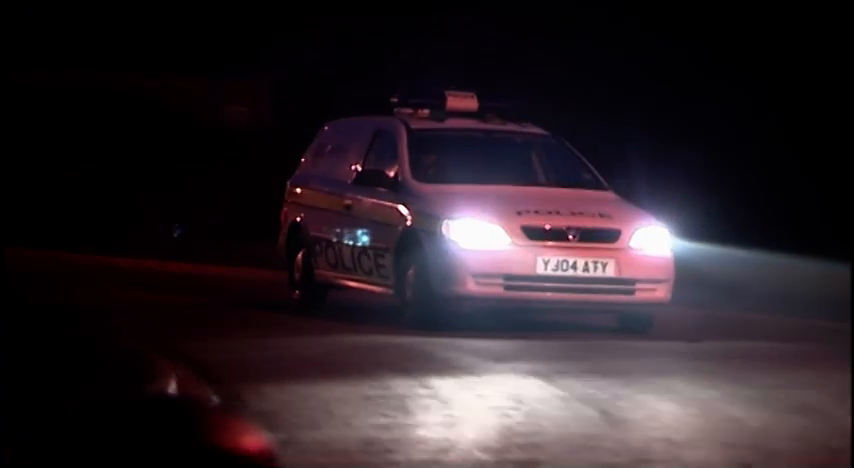After 100 yards, you have reached your destination. As I'm pulling up to the street, all of a sudden, I'm confronted by a load of bollards. I don't believe it. And I'm thinking, oh God, I can see the house in front of me. It's only about 100 yards away.